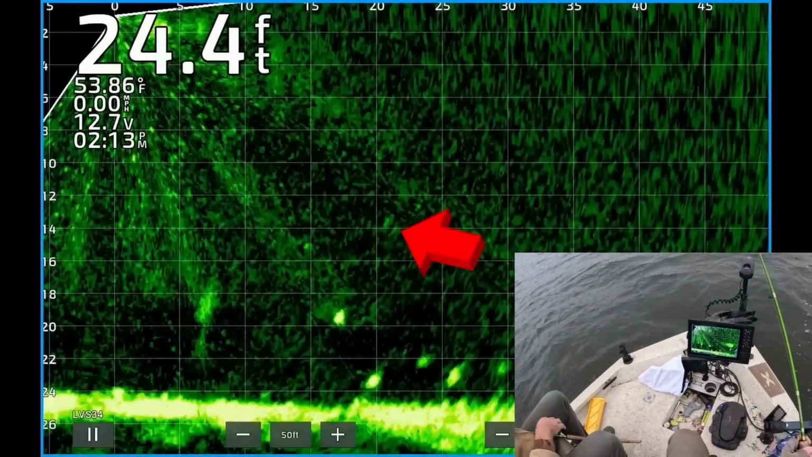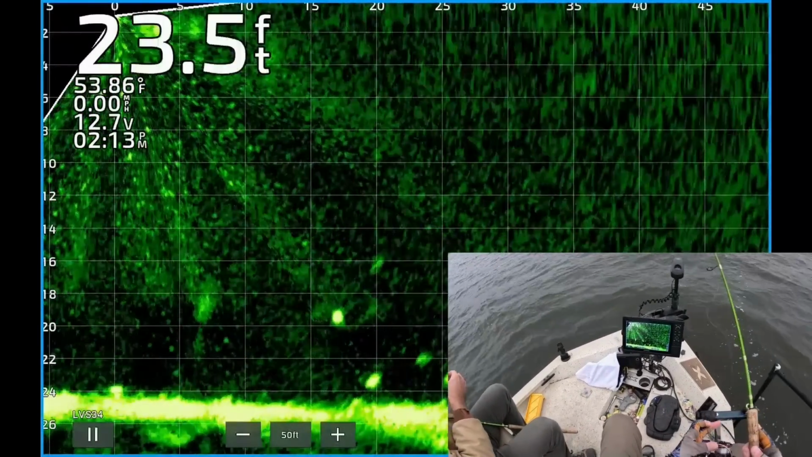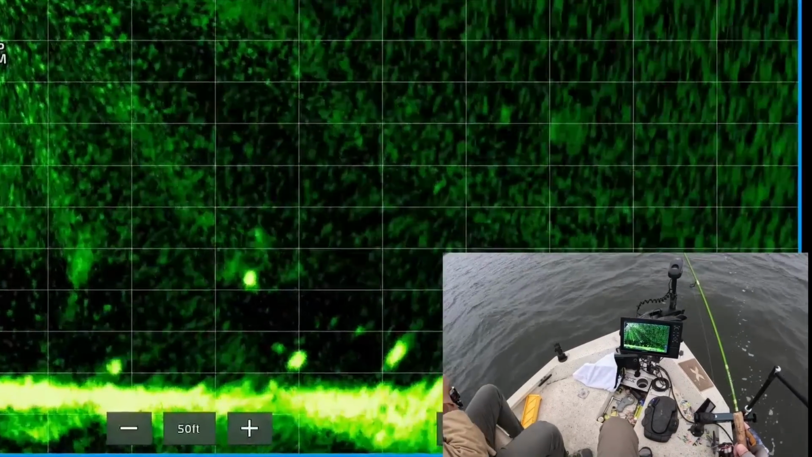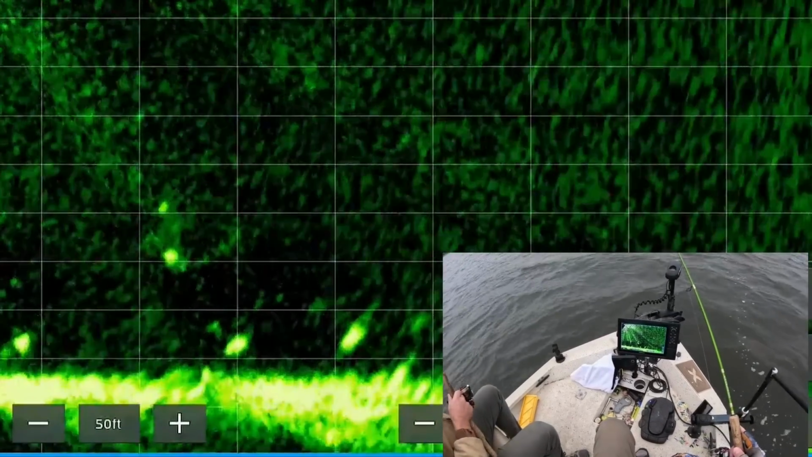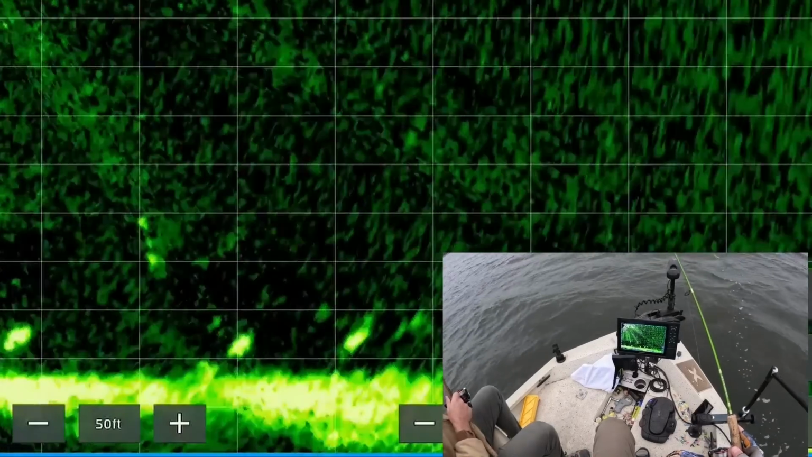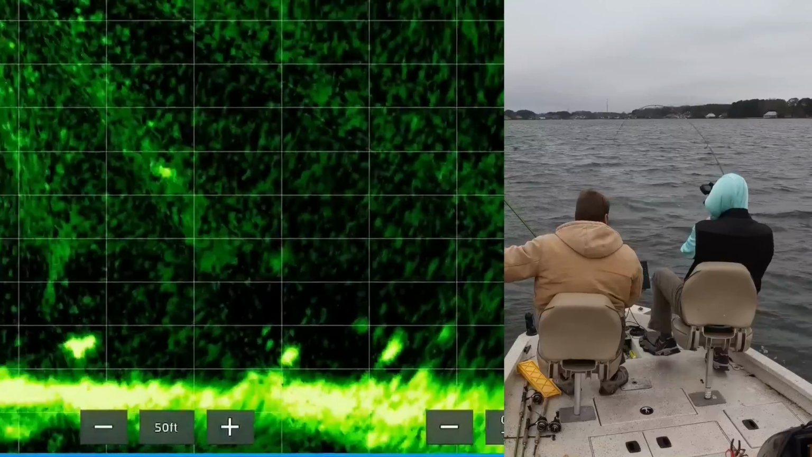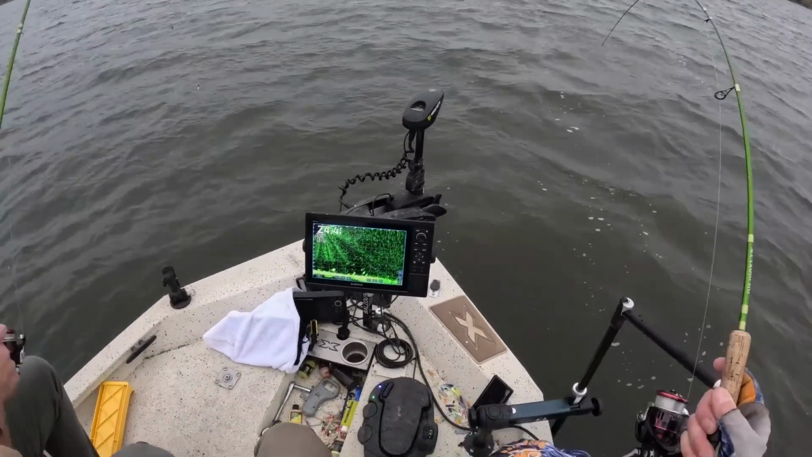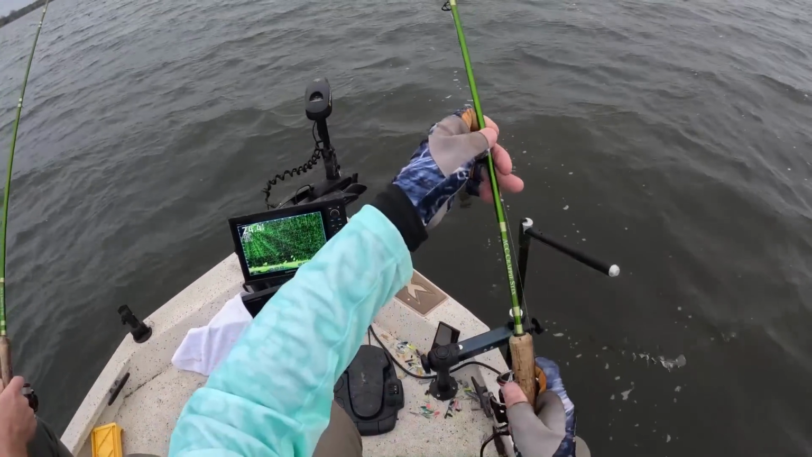Gotta get it lined up right. You want it to be right on top of him, just twitch it. Look, he's coming. He's turned. Got him. The second you feel it setting.